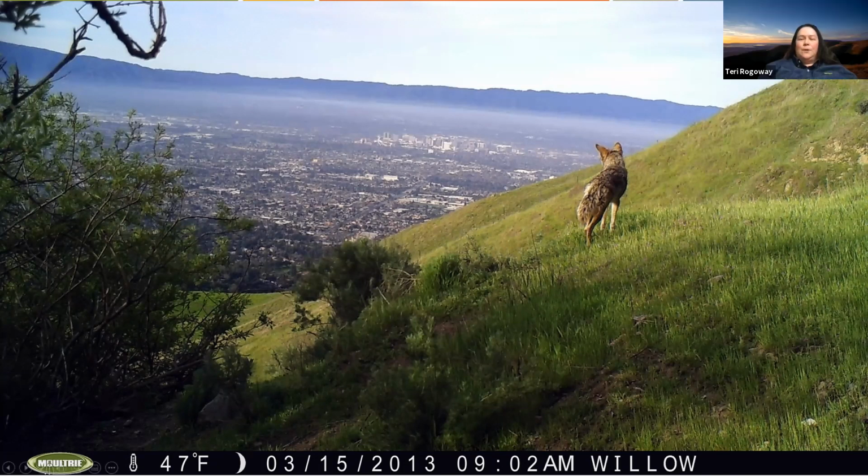Gina was asking, when you hear coyotes howling at night, what are they doing? Are they announcing that they caught something? Or are they calling others to go hunt? Or like, what are they doing? So that's a great question.